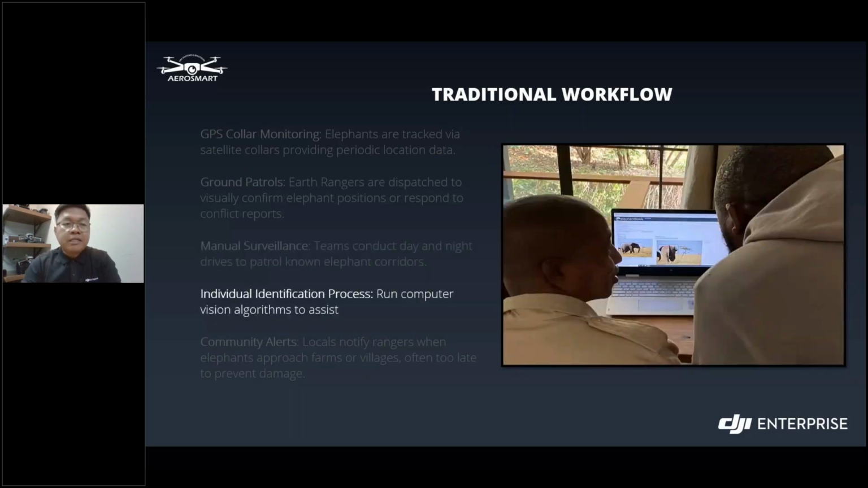Then, after completing a manual surveillance, the team proceeds with the individual identification process, which I already showed you earlier, using their platform system, the Elephant Book and the EarthRanger system. So they run their computer and run the algorithms to analyze the captured photos and identify the individual elephants based on their unique features, as you have seen in the previous video.